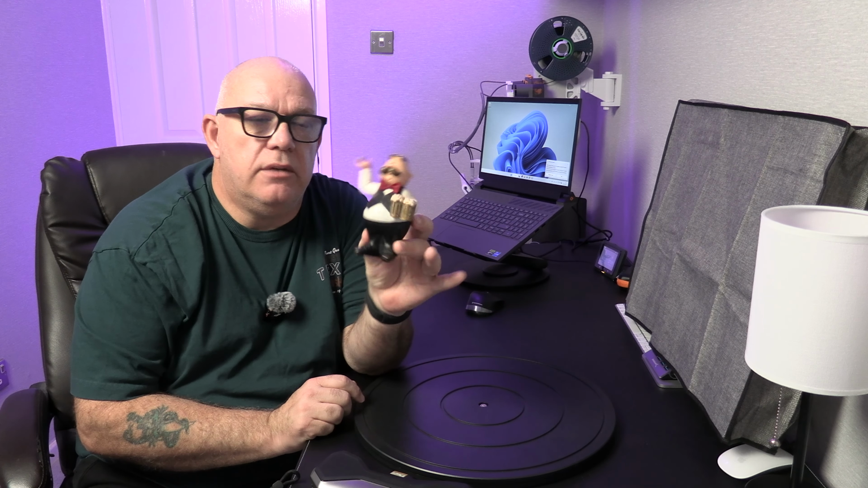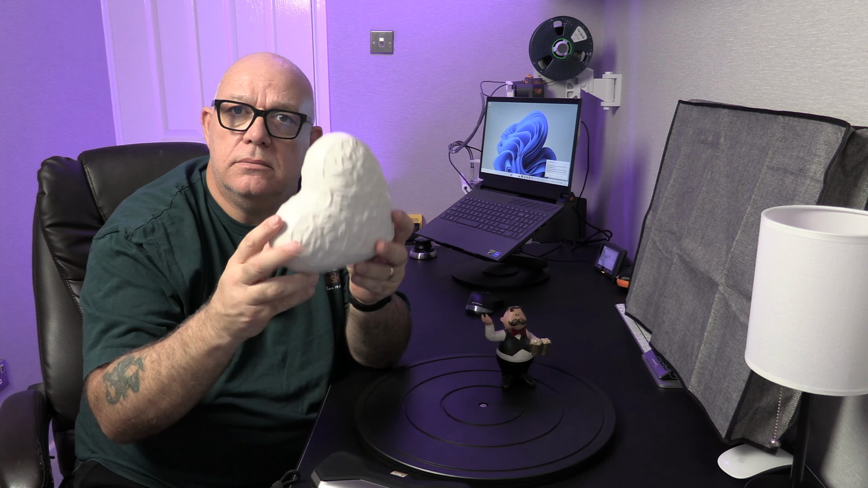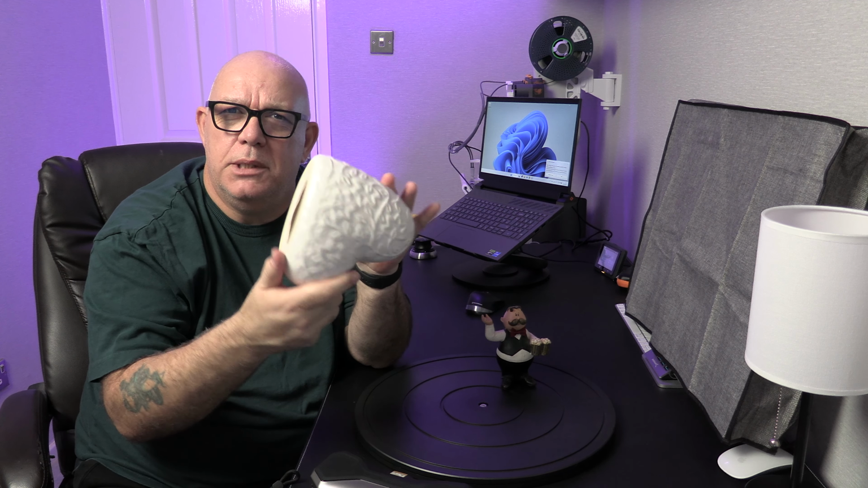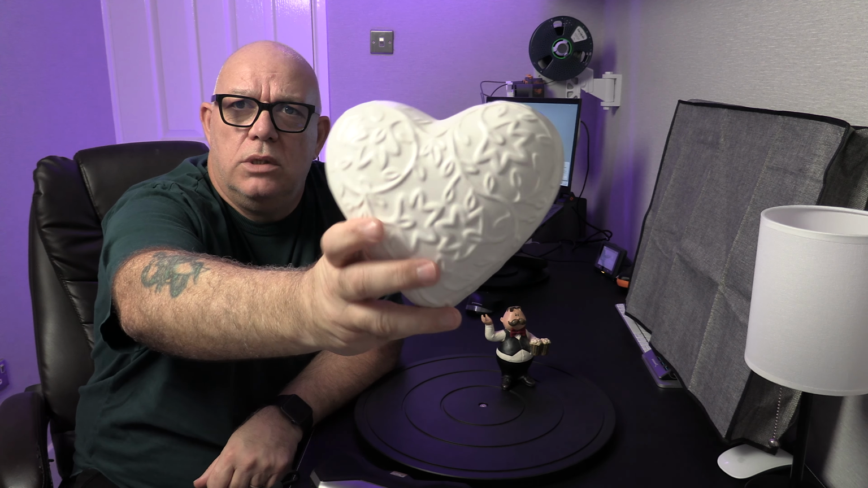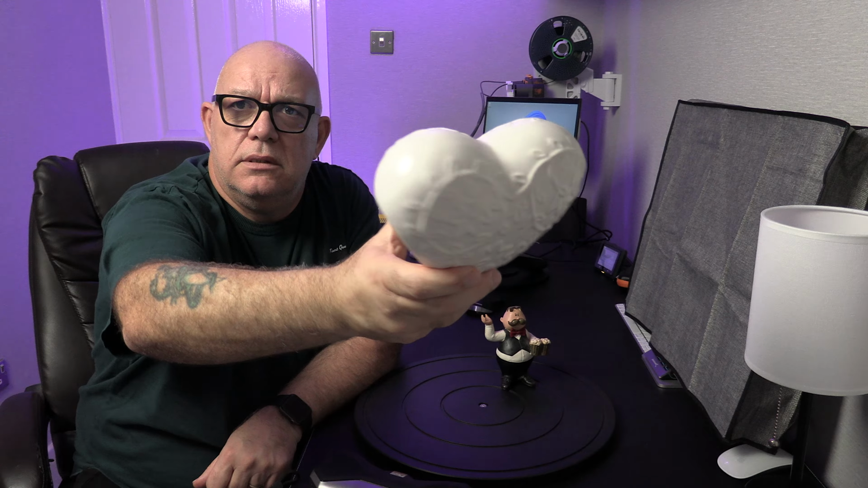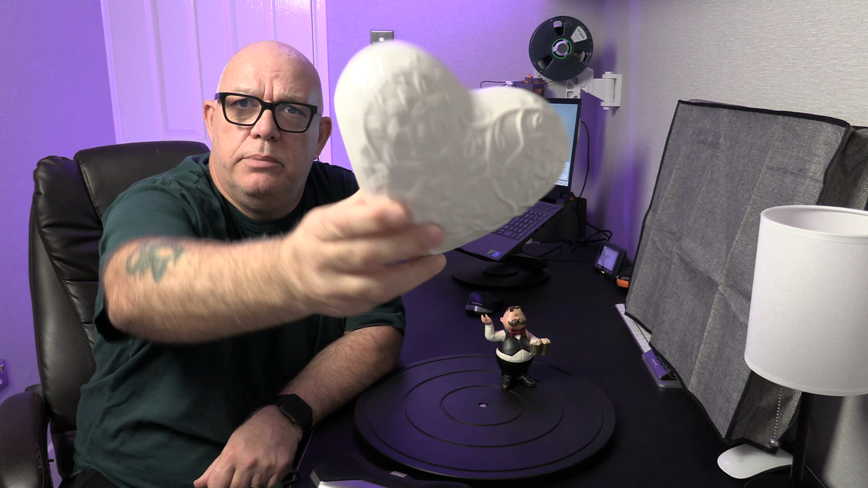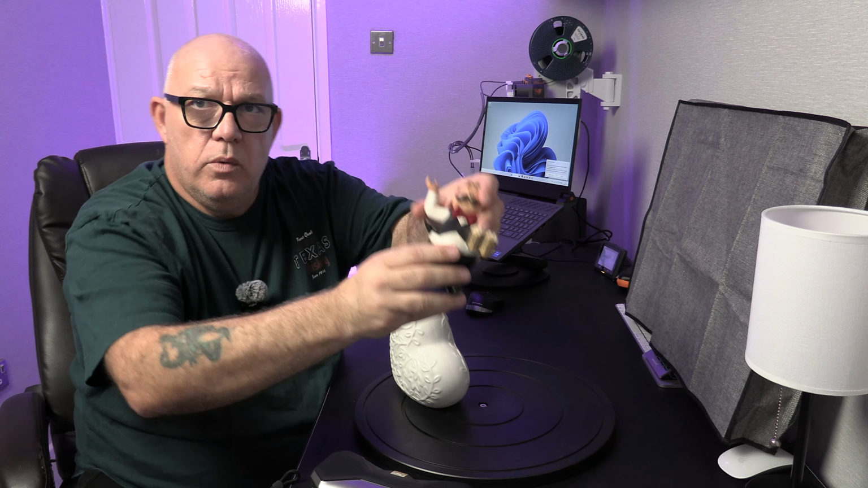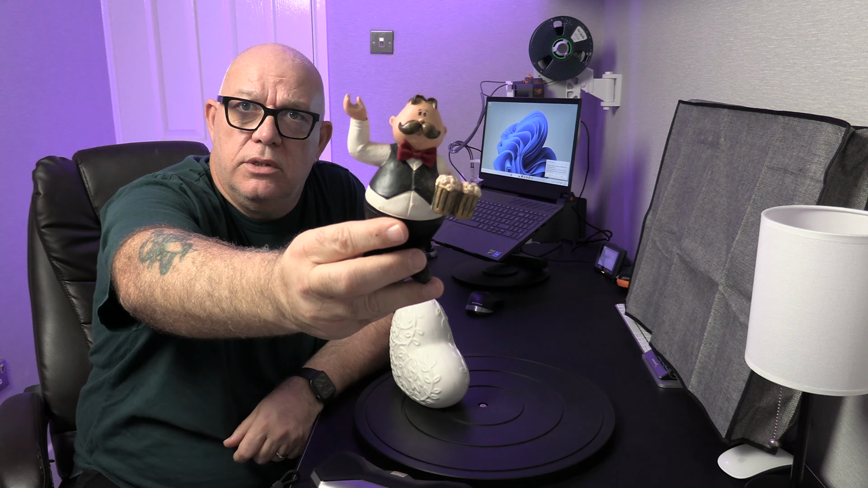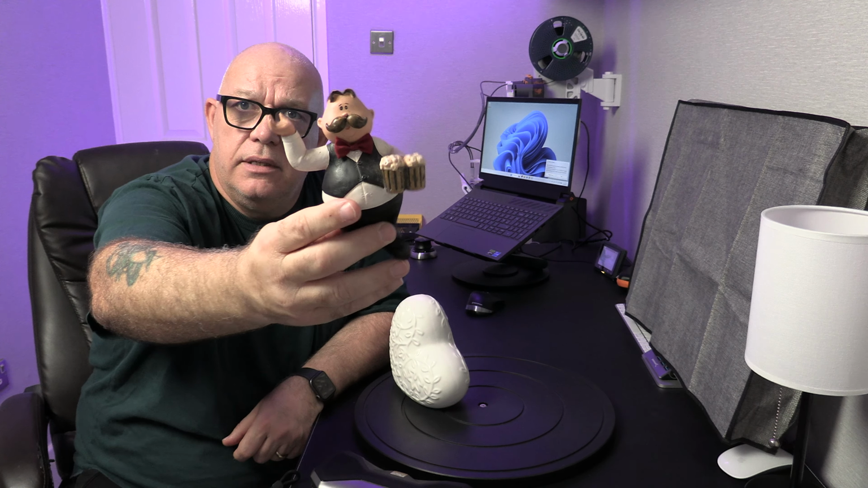I'm going to be scanning this little figurine and I'm going to be scanning this ornament. I didn't personally buy this ornament, but it's worthy of a scan. As you can see, it's got quite a detailed surface. Not much in the way of features because it's just one single heart shape, but there are features on the surface. Where this has got features on the surface and it's got arms and legs and a head.